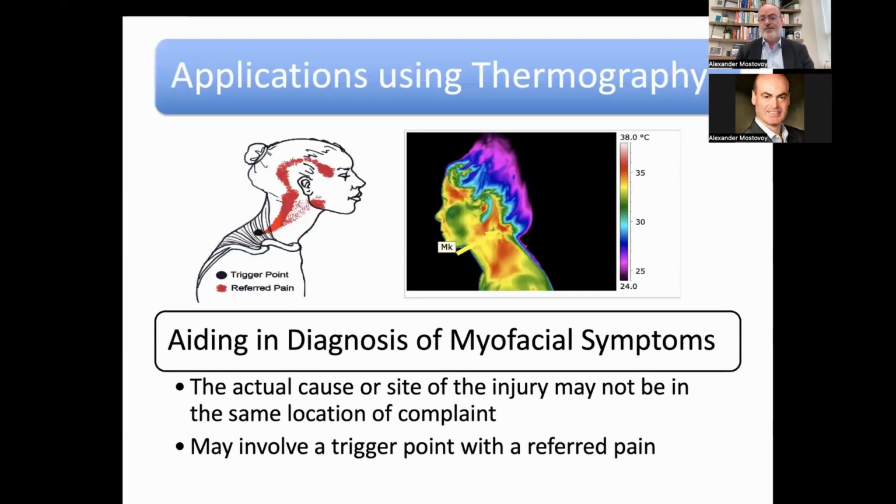There are other applications of thermography when we're doing orofacial imaging. In this particular case, you're looking at the same trigger points as you see on this particular diagram. So some people may have headaches. In some cases, these headaches could be easily identified because we can also see the trigger points with thermal imaging as well. So for any myofascial symptoms, thermography will give you additional information as well.